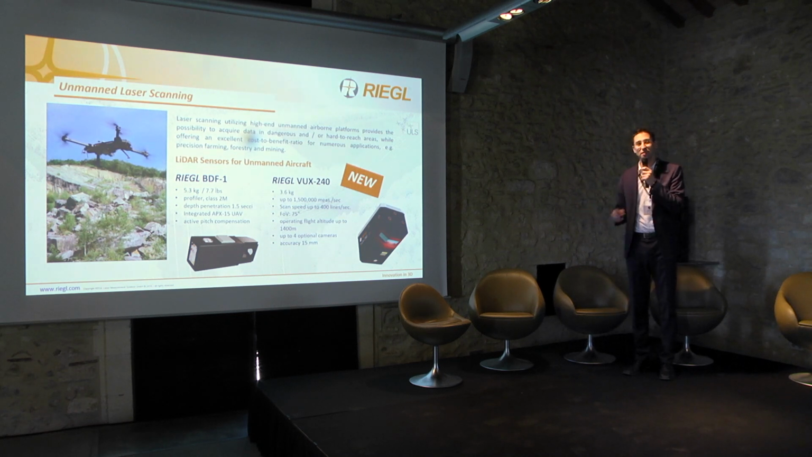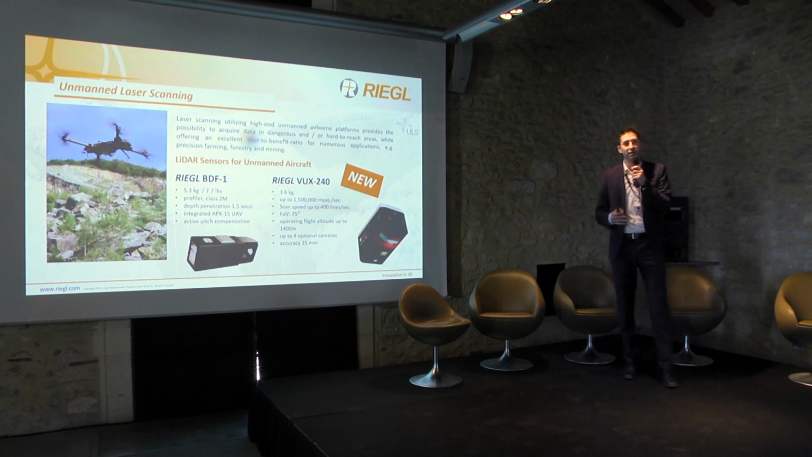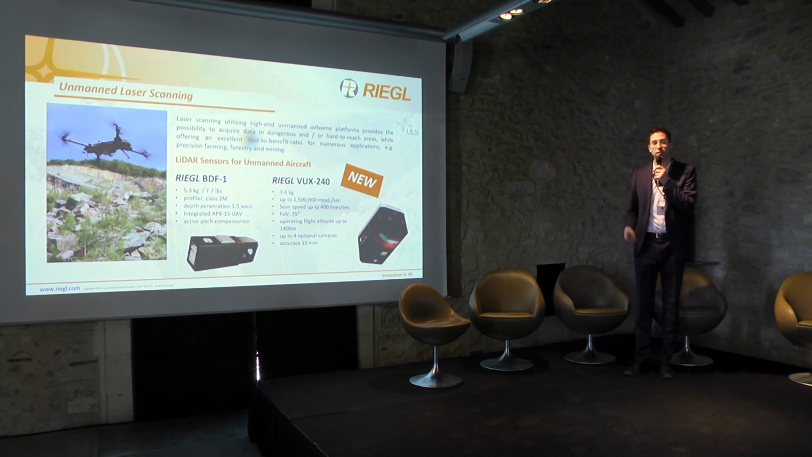It has around 75 degree field of view, so it's comparable, something between a 360 and the 46 degree. But especially if you can fly up to a couple of 100 meters, it's totally enough for the survey.